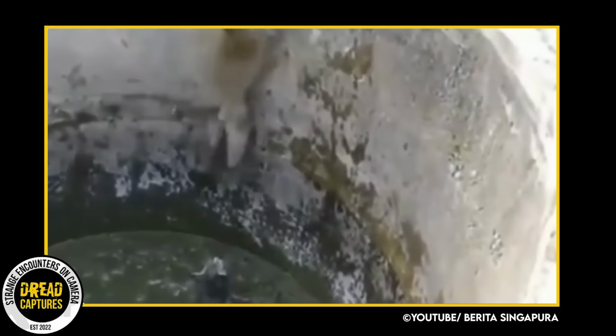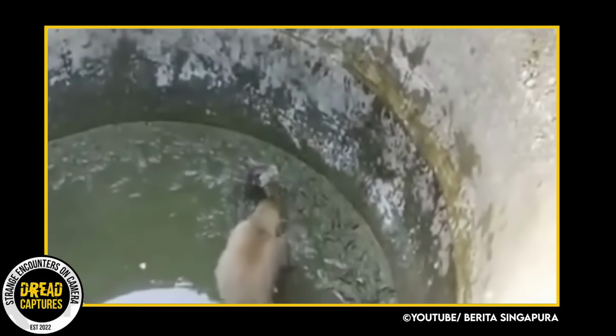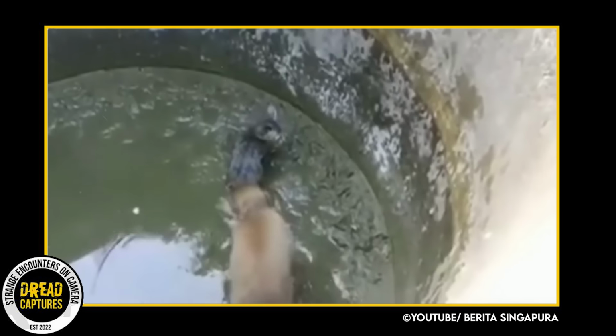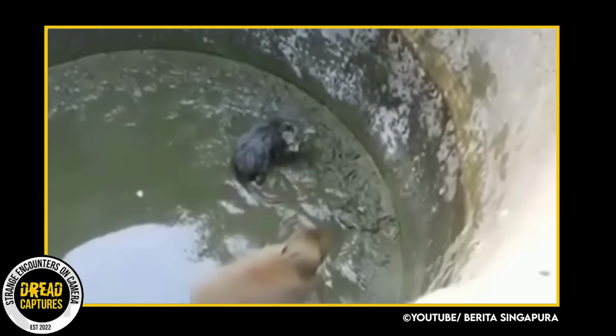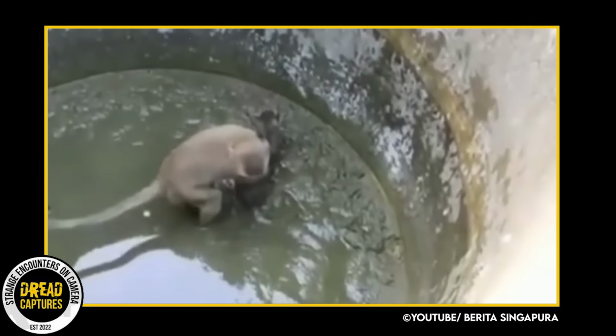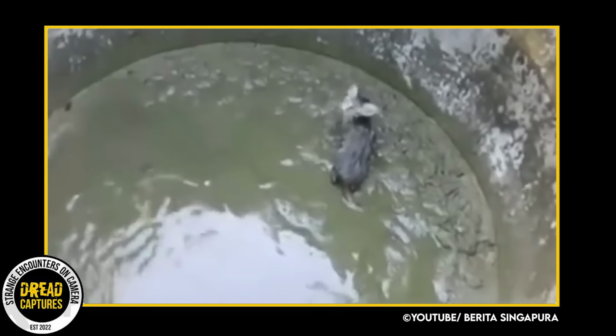This is just a heartwarming video. A small monkey has heard the screams of this kitten that is caught in a well in Singapore. He doesn't waste any time as he jumps down in there to try to retrieve the scared kitten. The monkey is trying to figure out a way to get the kitty out, who is surprisingly calm, might I add. The monkey's first...